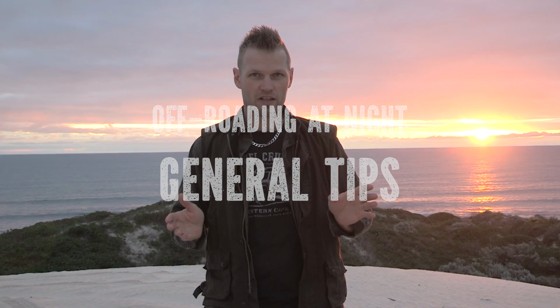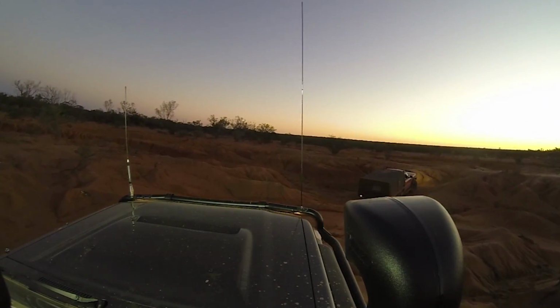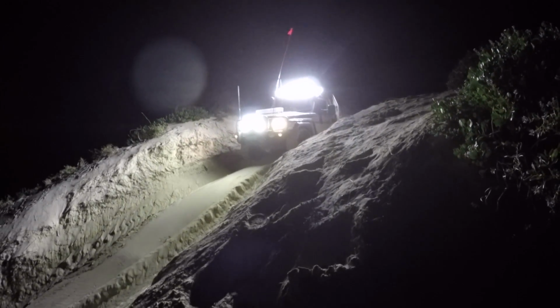Now with off-roading at night, it's not like a smooth paved road or tarmac. It's not smooth out here. It's all bumpy. So that shadow that you can see, it could be a pothole, a deep rut, it could be even a drop-off. So beware of that. Shadows can hide deep holes and you will get caught out.